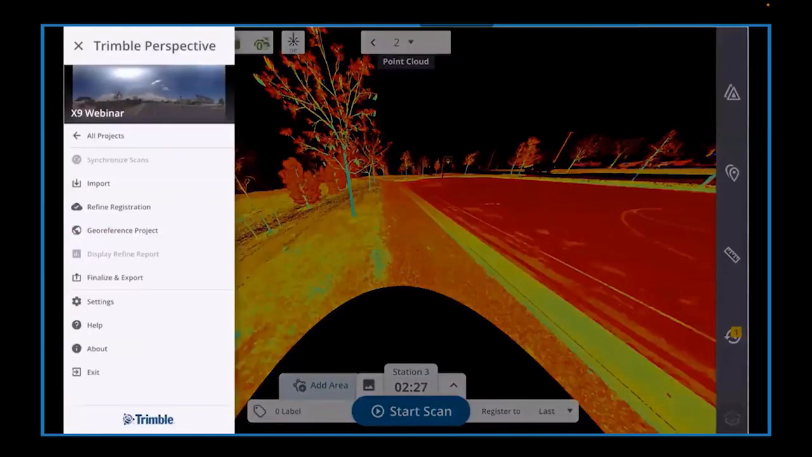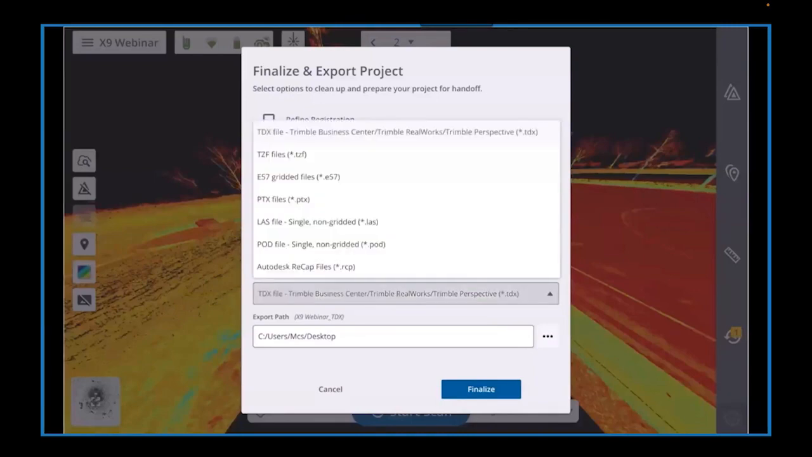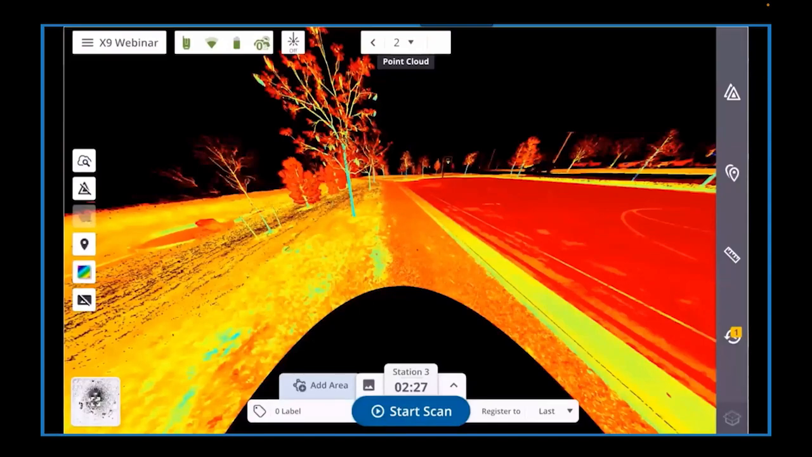This menu from the top left of the screen includes registration refinement and georeferencing tools. To export the project, select Finalize and Export, and this will bring up the main export UI. From this menu, the point cloud registration can be refined, the georeferencing tool launched, point clouds colorized, high quality panoramas created, and you can also choose the export file format and the file path. And after this, you're now ready to move your project to the office for your deliverable creation.